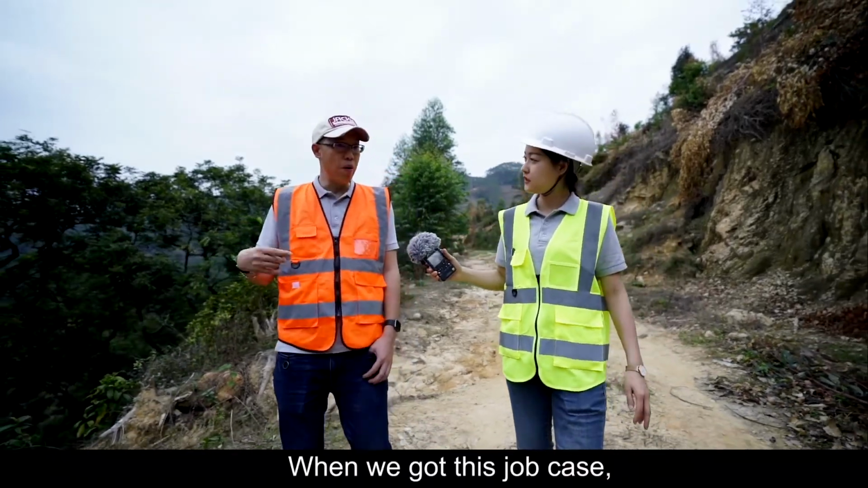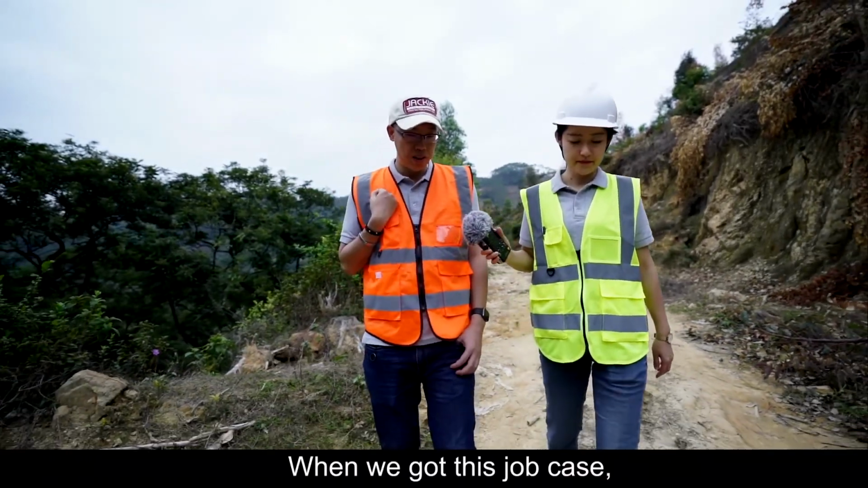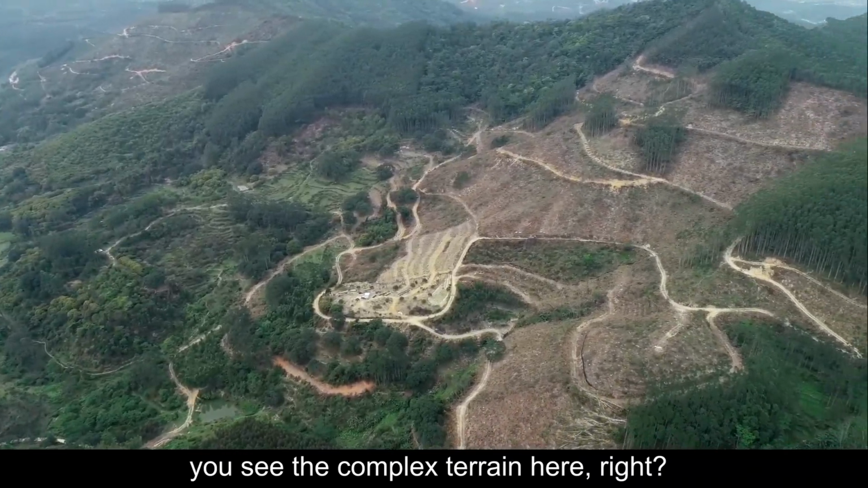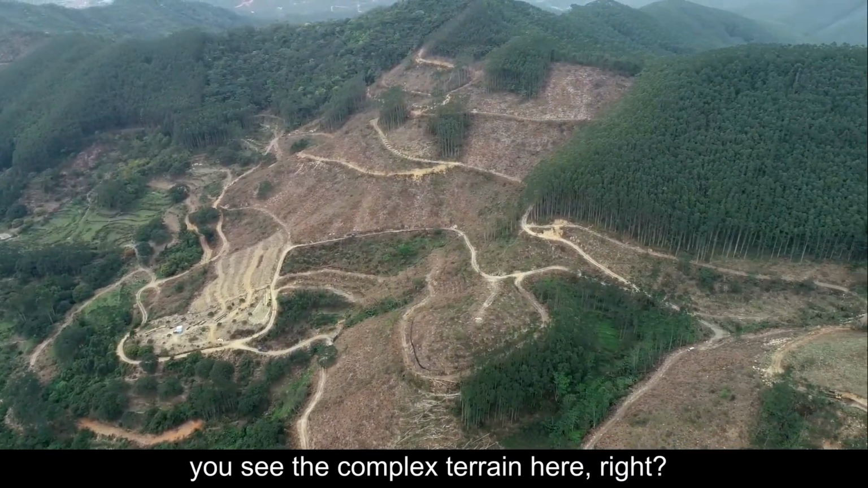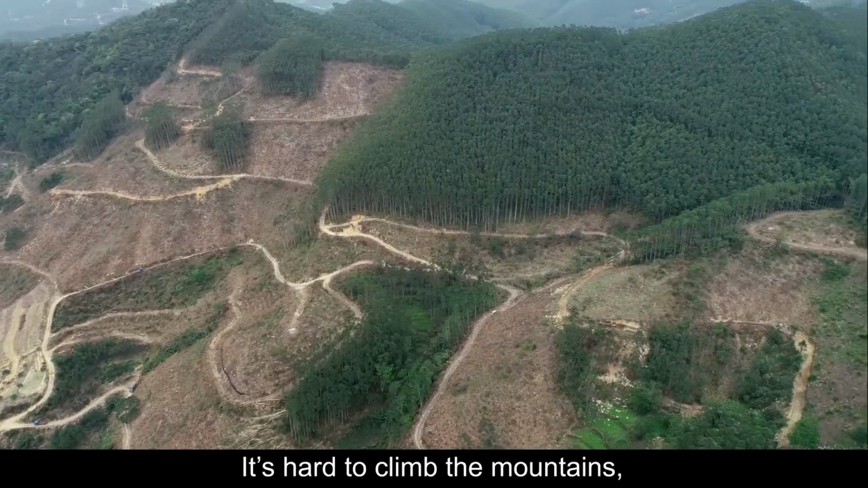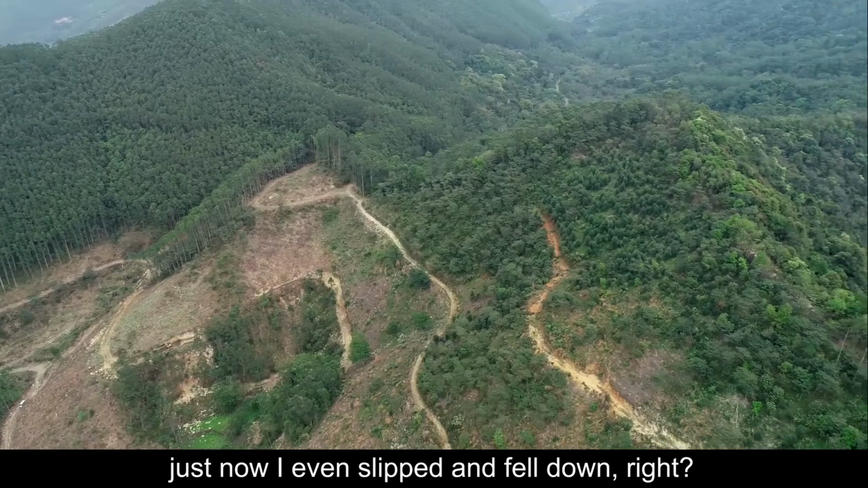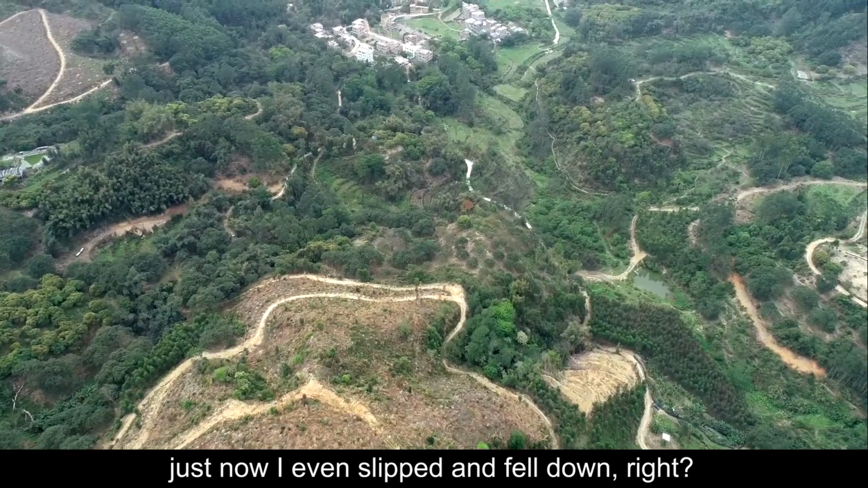When we got this job case, you see the complex terrain here, right? It's hard to climb the mountains. Just now I even slipped.